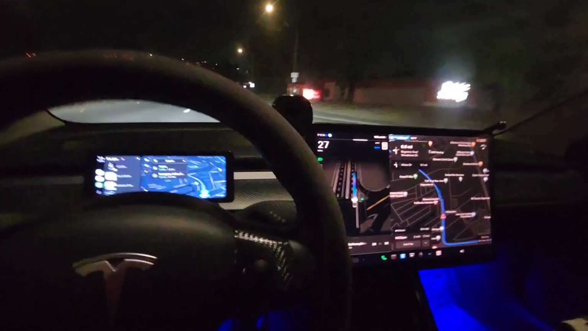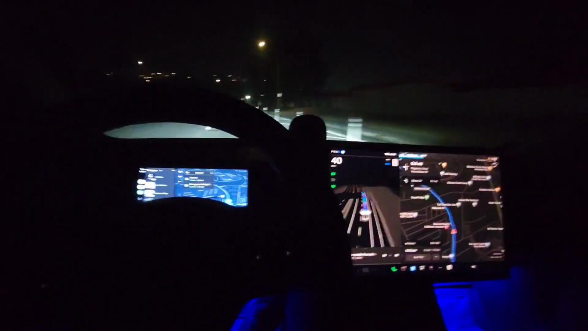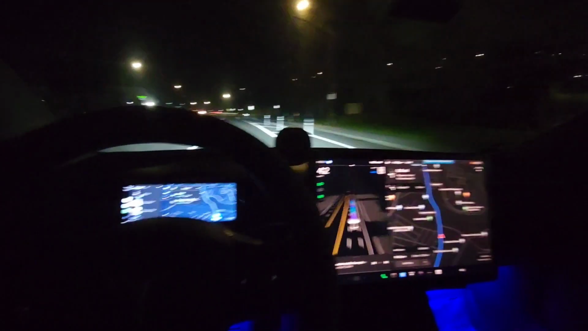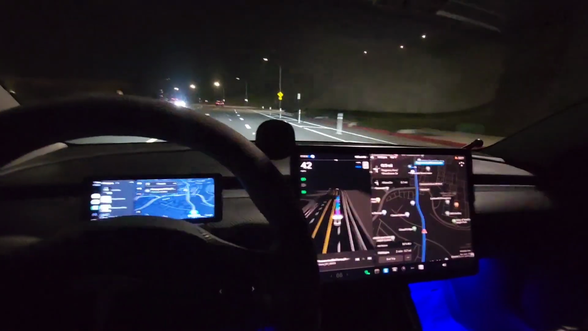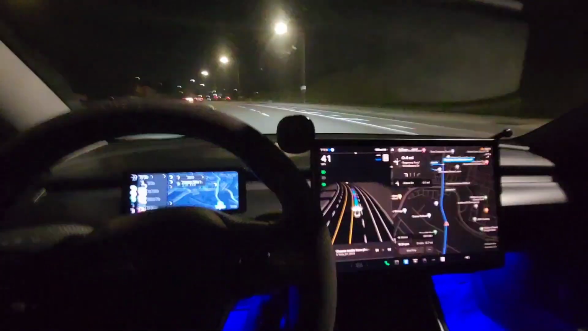It's good. It's being safe and cautious, and that's always a good thing with this AI. Okay, so it just changed lanes on its own again there.